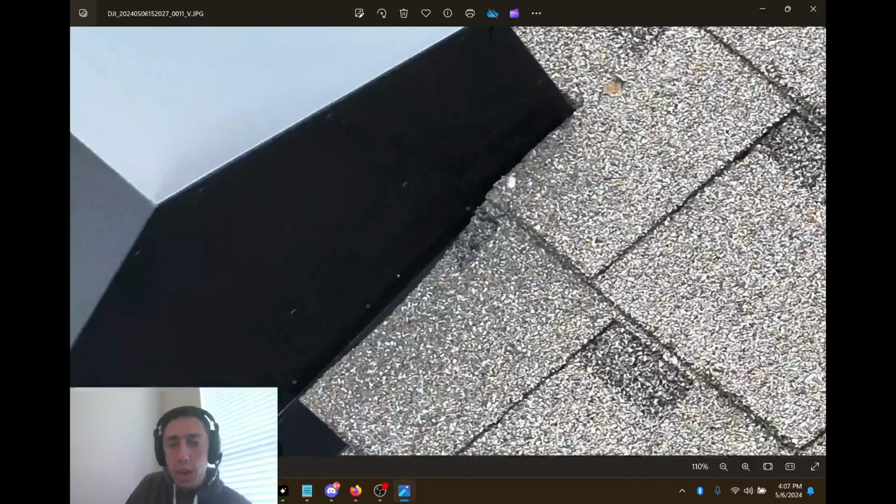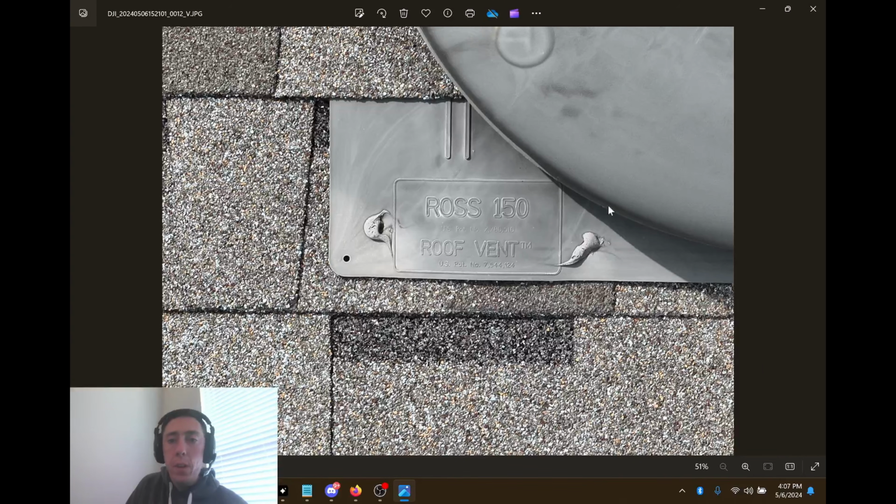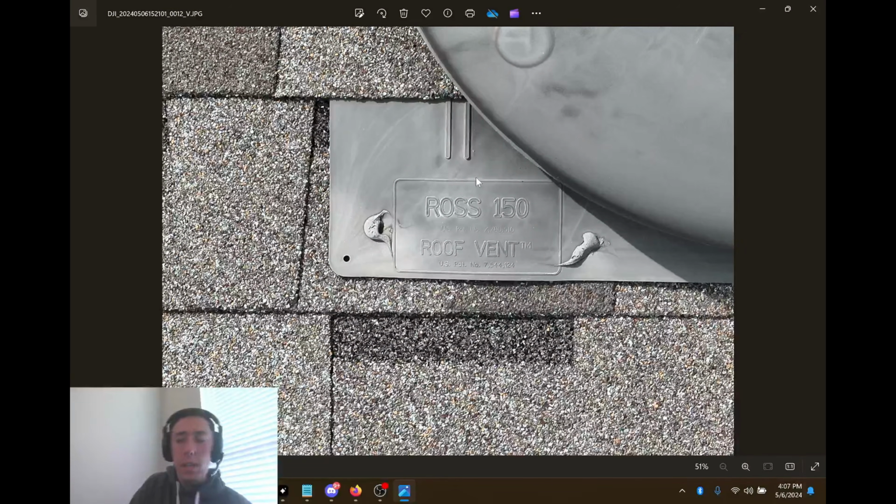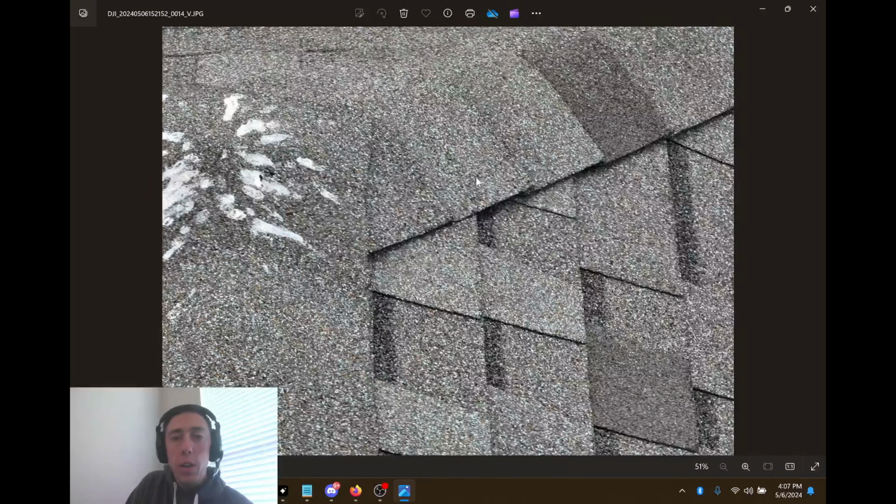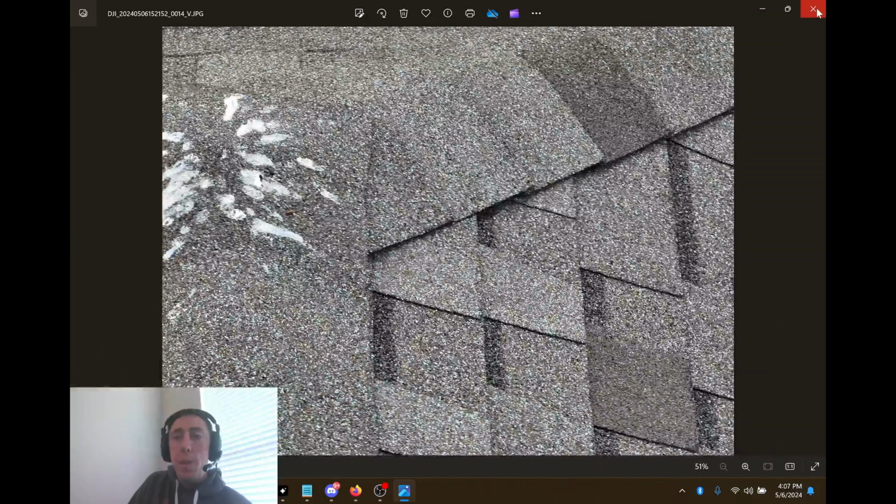Oh, this is good. I like this resolution right here. So you can start to see, oh wow, look at that. Oh my gosh, that's wild. You can actually read which patent number this is. Extremely clear too. So that's awesome. I'm not sure what I was doing on that one, but you can see the spatter up here. But yeah, pretty phenomenal.